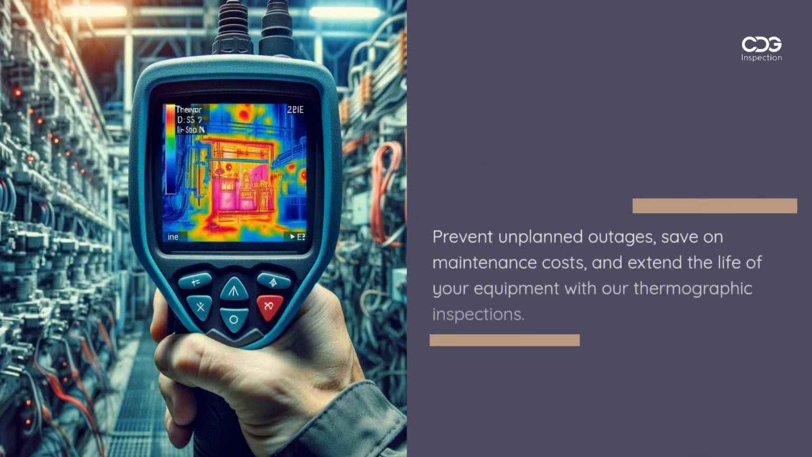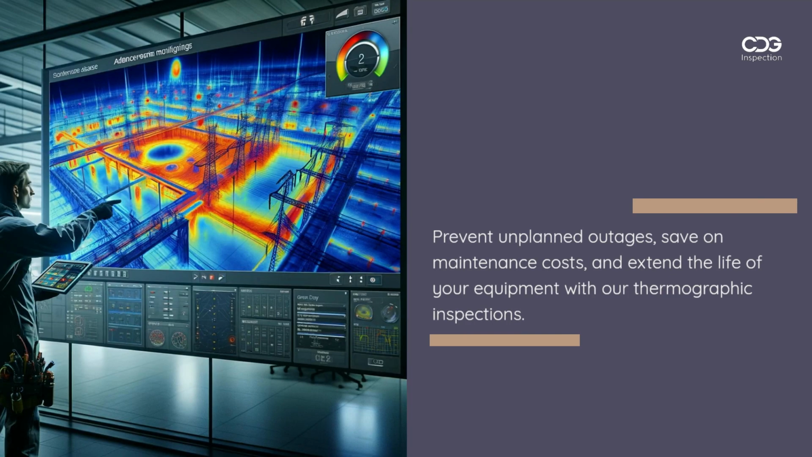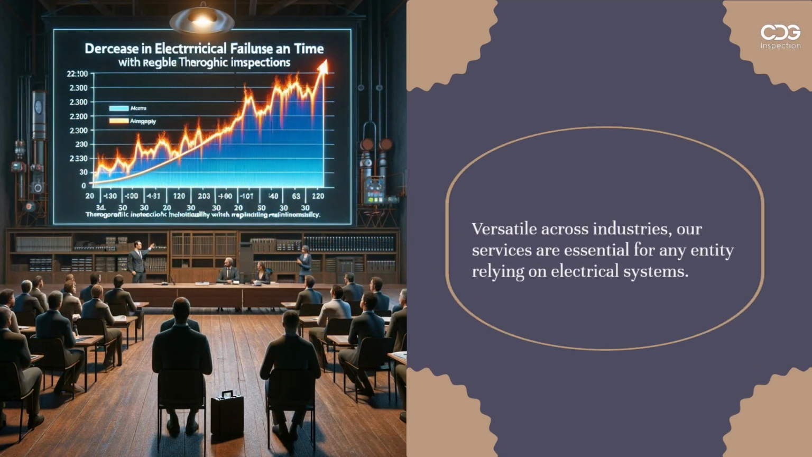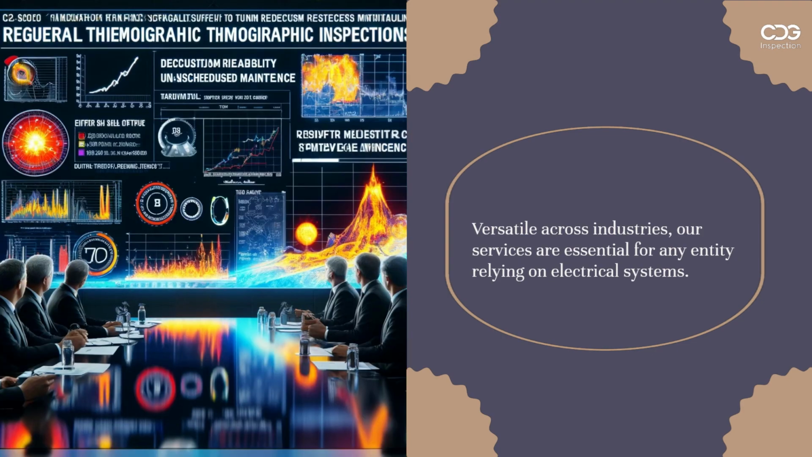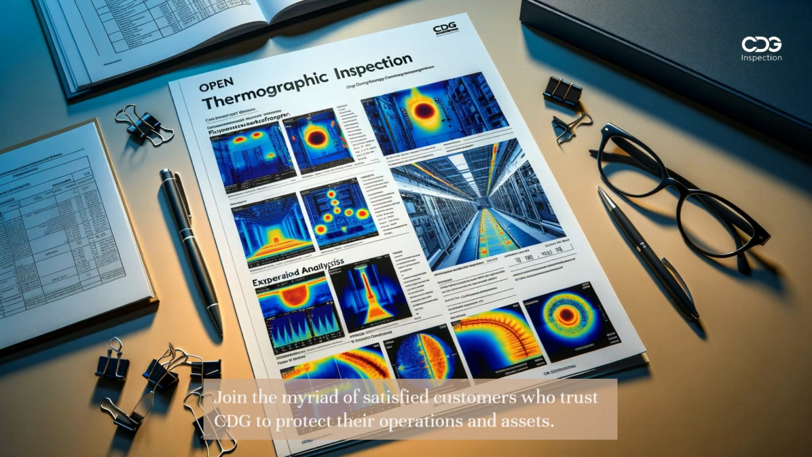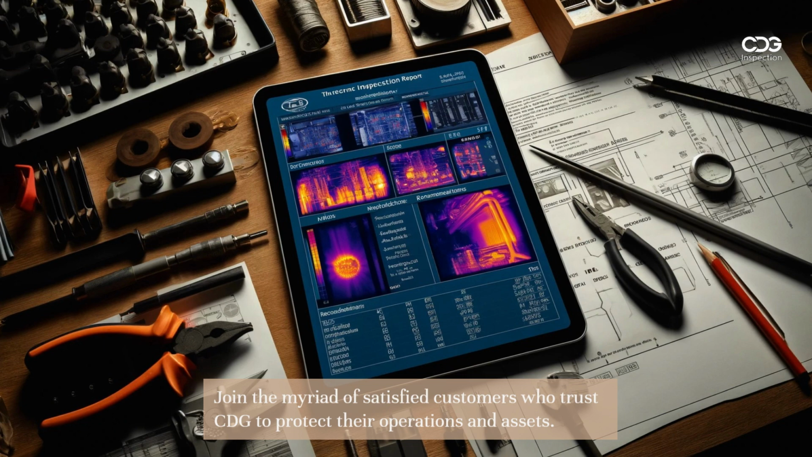Prevent unplanned outages, save on maintenance costs, and extend the life of your equipment with our thermographic inspections. Versatile across industries, our services are essential for any entity relying on electrical systems. Join the myriad of satisfied customers who trust CDG to protect their operations and assets.